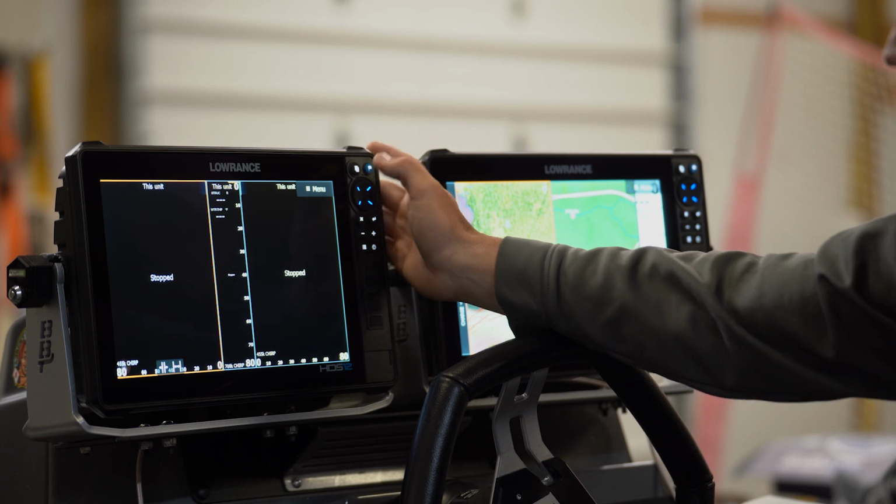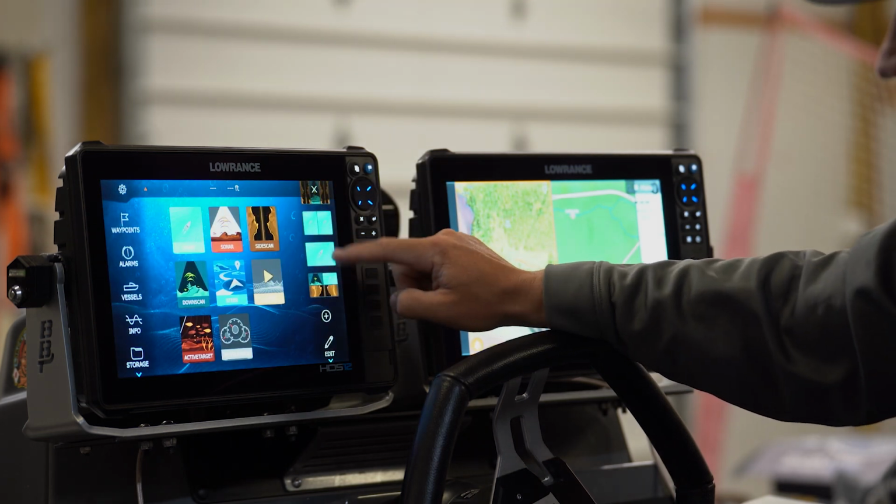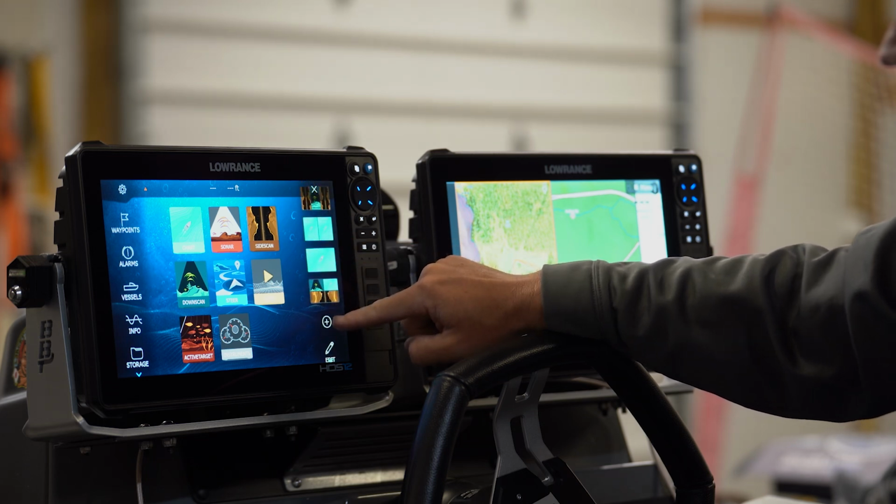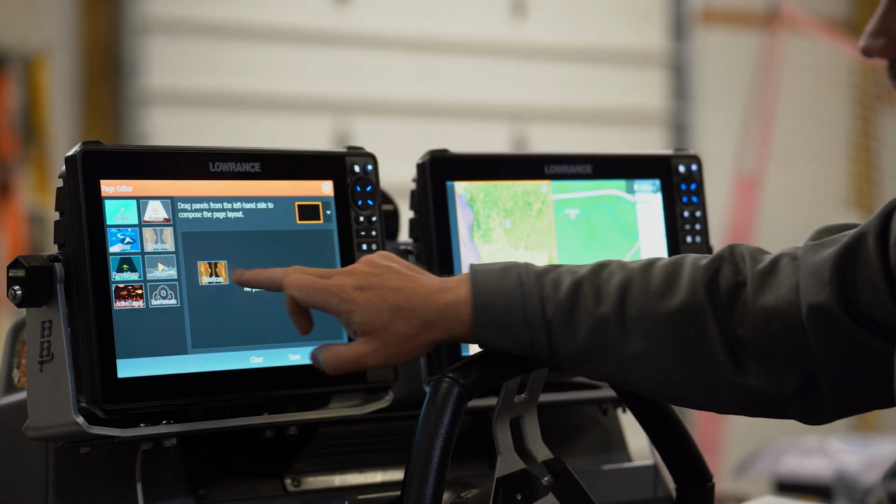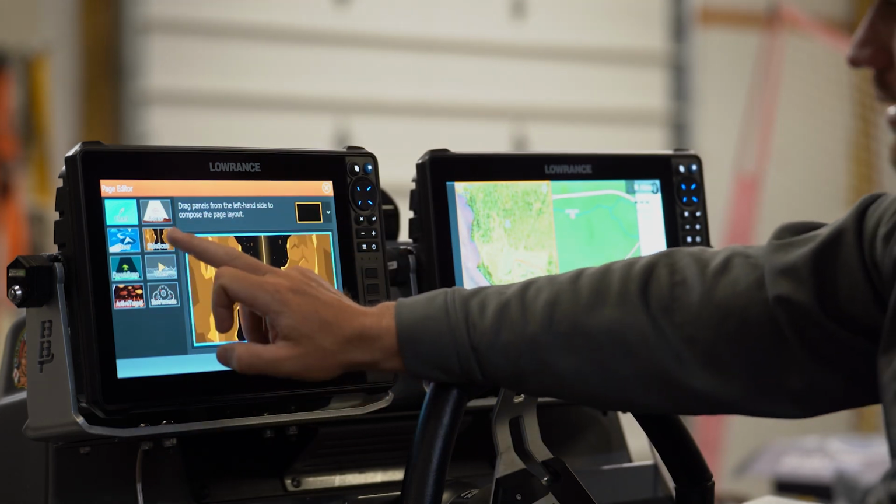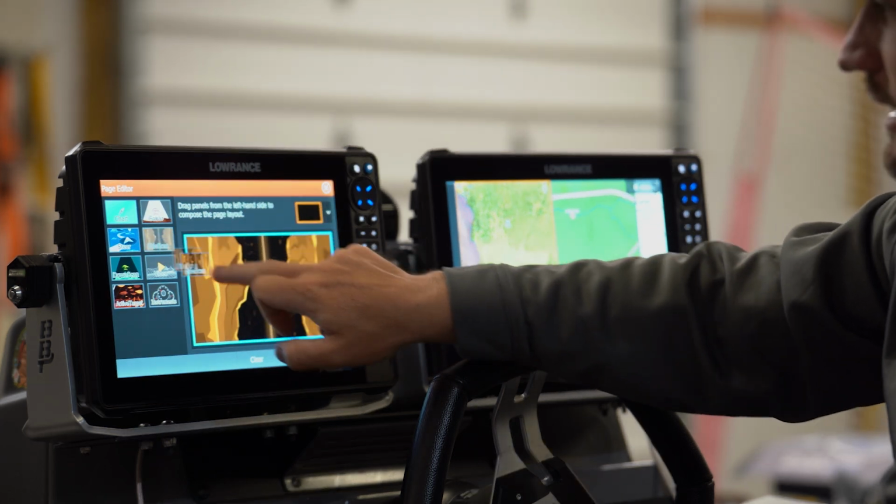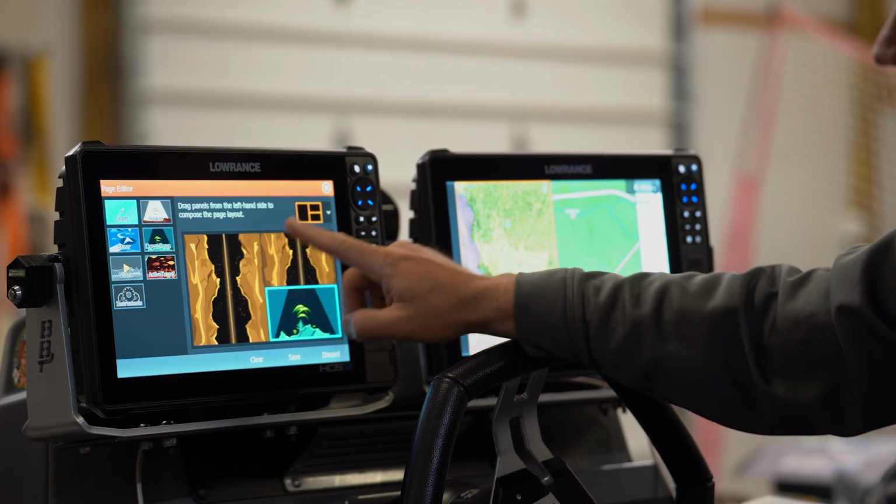And the way you do that is you go into pages and you go find your build a screen right here on the right side, add, and then you just drag your panels. So you're going to drag side scan. First of all, you're going to go right and drag side scan again. And then you're going to drag down scan. And it's going to put them in there like this right here.